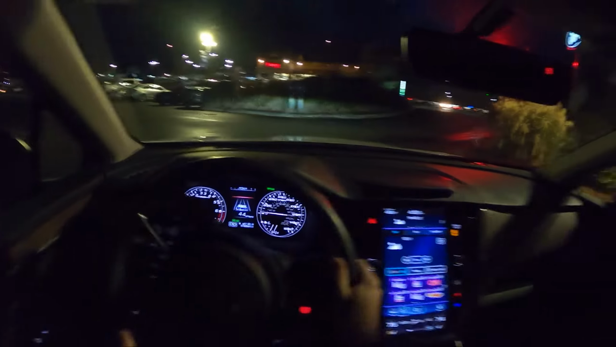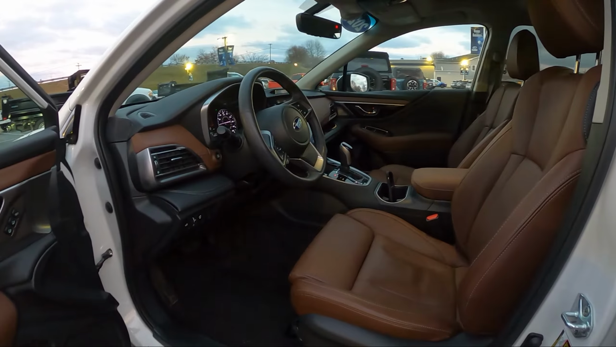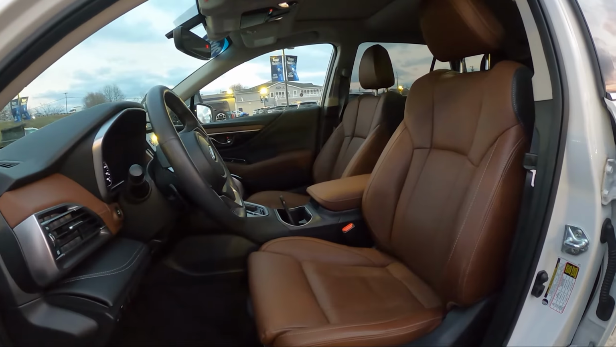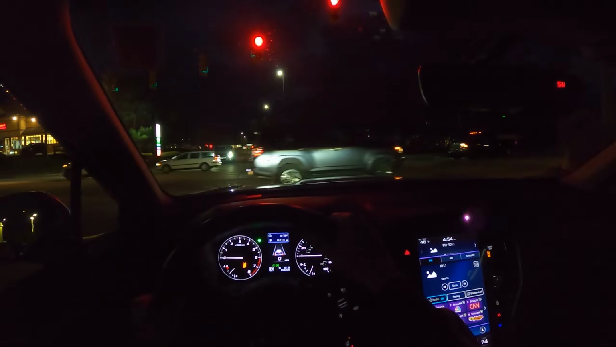Okay, so first off, on this driver's steering wheel, it is leather wrapped. It has some very nice, soft, supple leather. This entire interior has lots of panels of leather and on the seats, and it's really nice quality leather. It feels very nice to the touch. And this wheel is actually heated, so I just popped that toggle there, and now I have a heated steering wheel, so that's really cool.